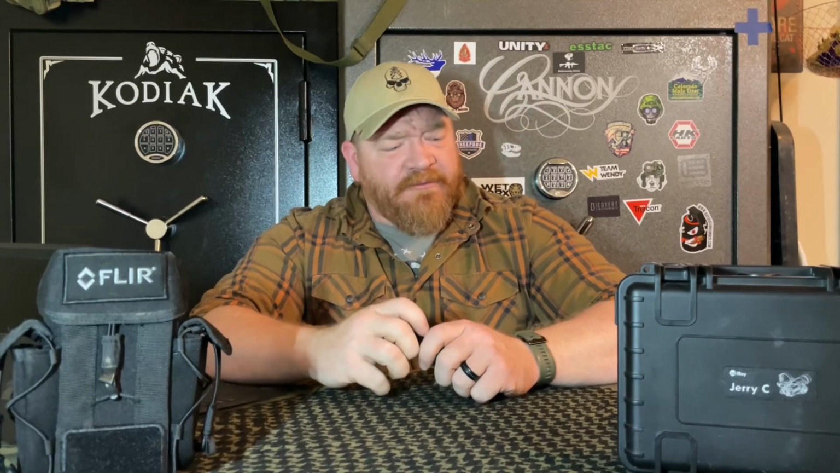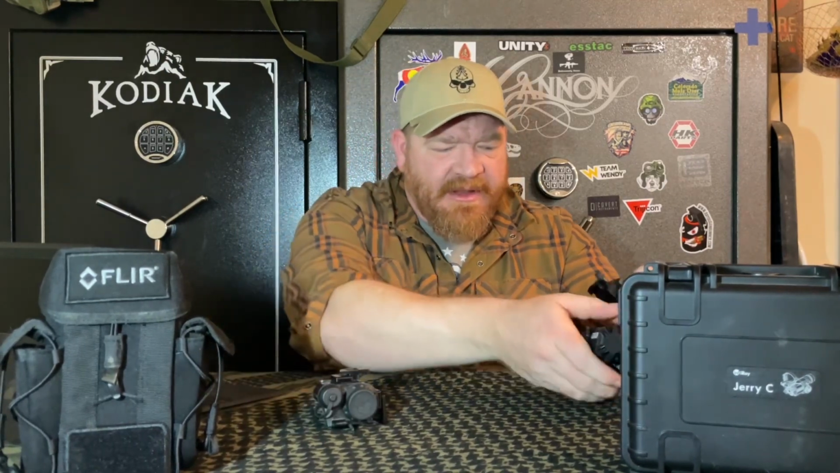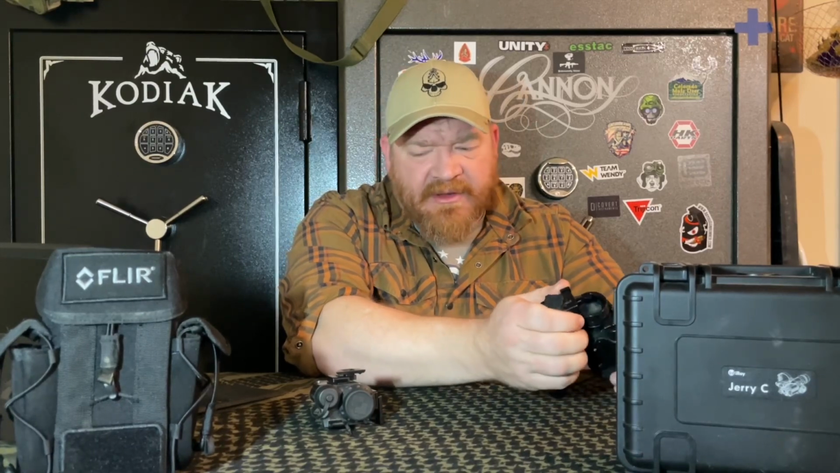So Flir breech, it's a great device. Again, very budget friendly cost wise. It is very handy that it can be a standalone unit, and it is very nice that with it being able to be a standalone unit, if you're trying to outfit your entire family or group with night vision, you don't always have to buy PVS 14s. You could buy Flir breeches, and this can be a standalone unit for somebody in your family or your group, and they'll still be able to see in the dark.